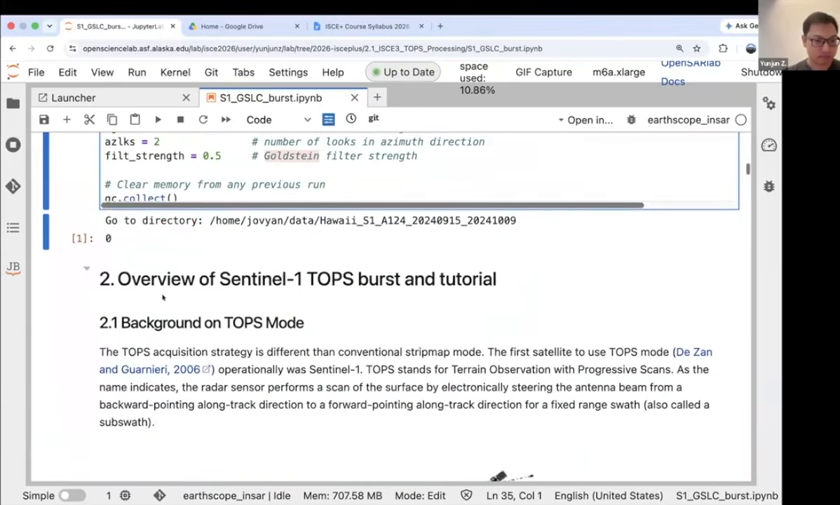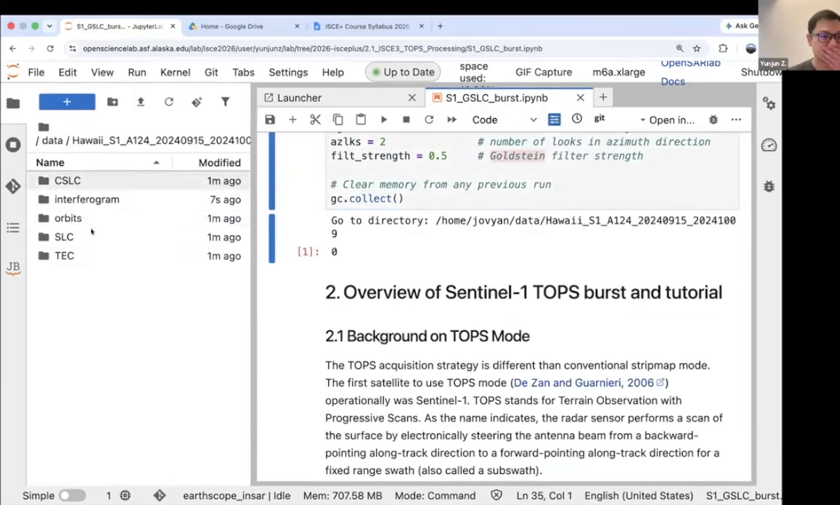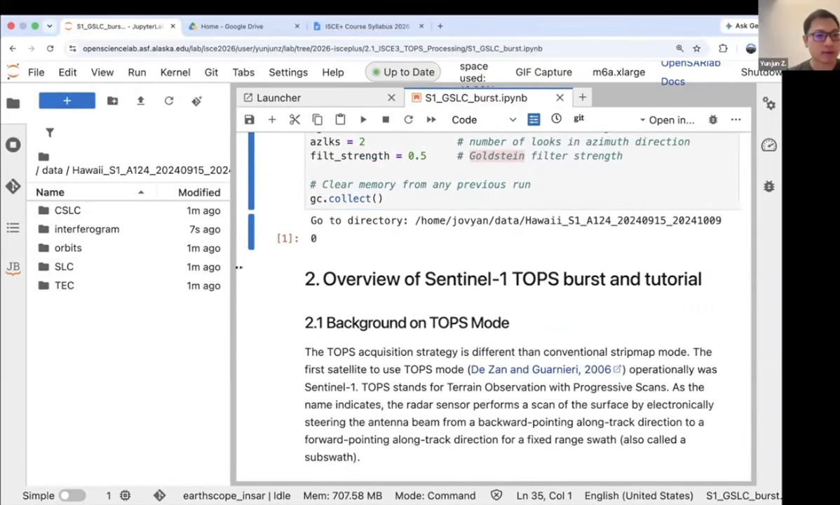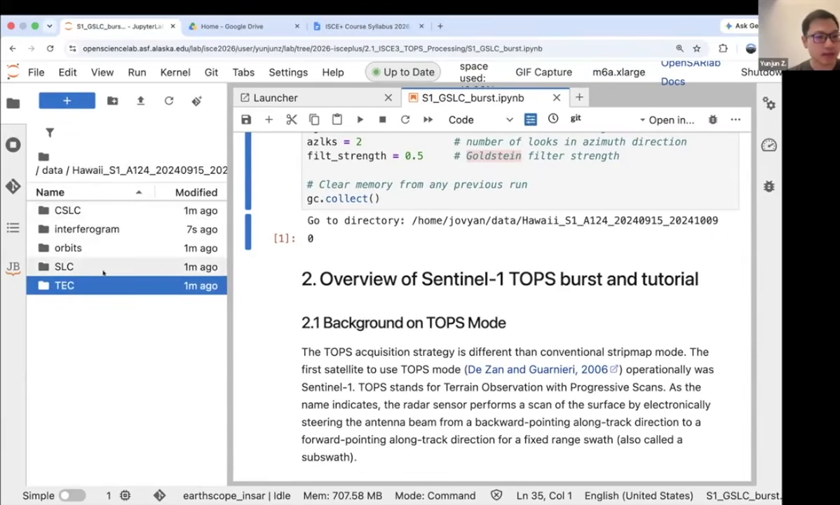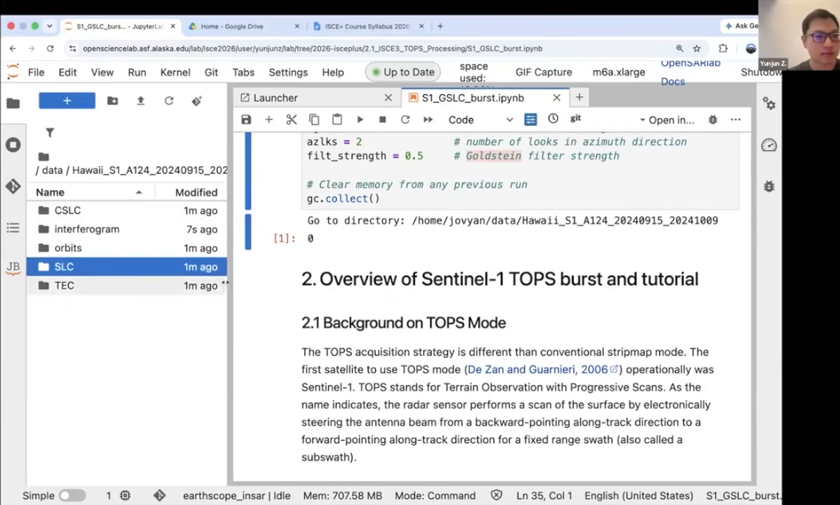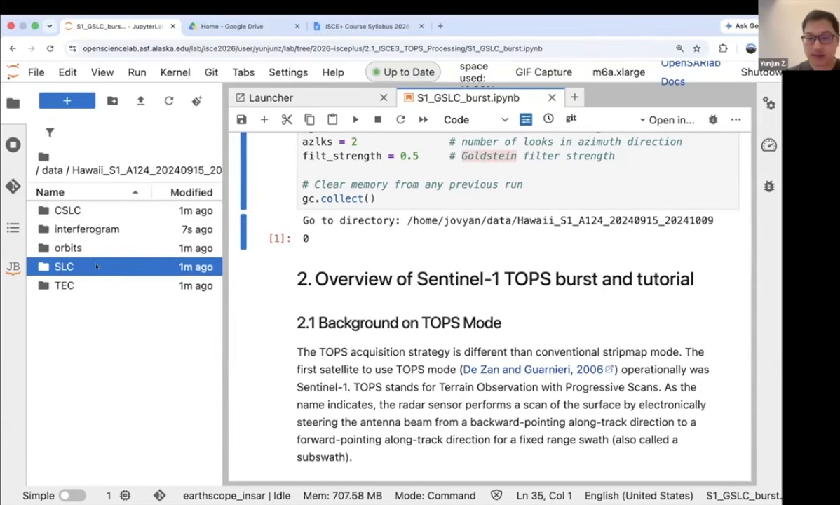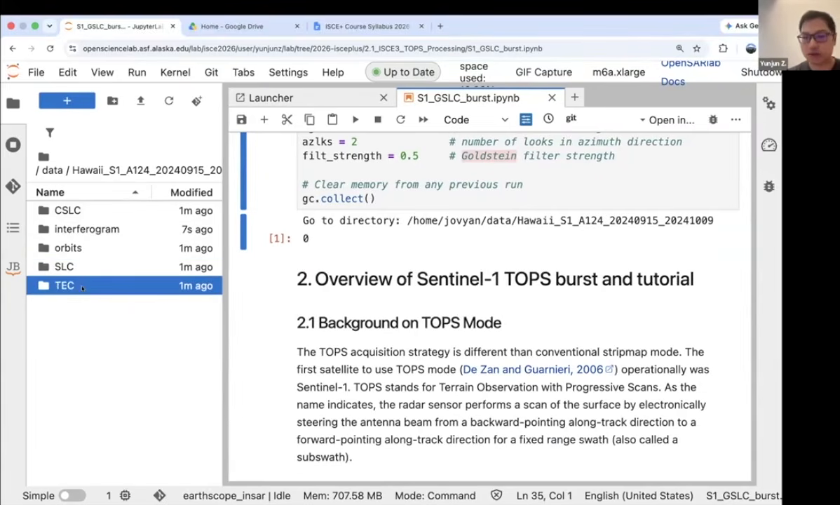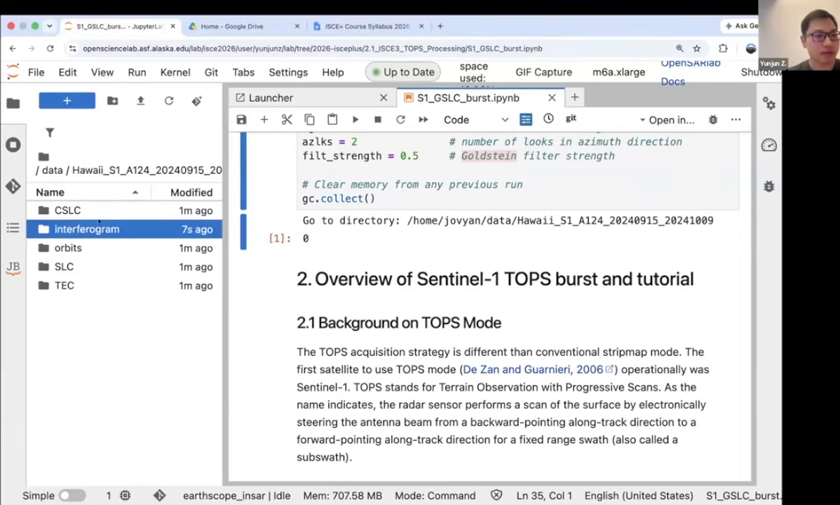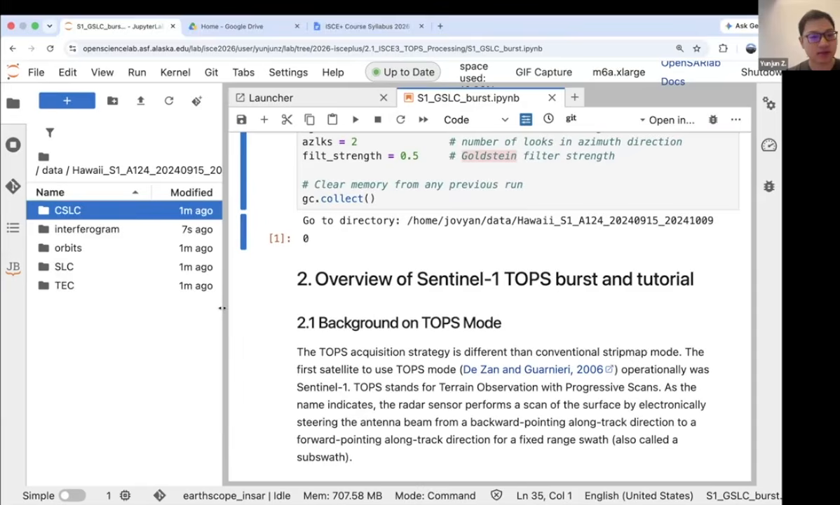Okay, so let's see the folder inside. We create a few other folders inside. These are all right now empty, to store the data and auxiliary information. SLC and orbits are self-explanatory. The TEC is called the total electron content. These are to store the ionospheric data. The interferogram folder is for the final product. The CSLC is called the co-registered SLC, so these are the output from the co-registration.